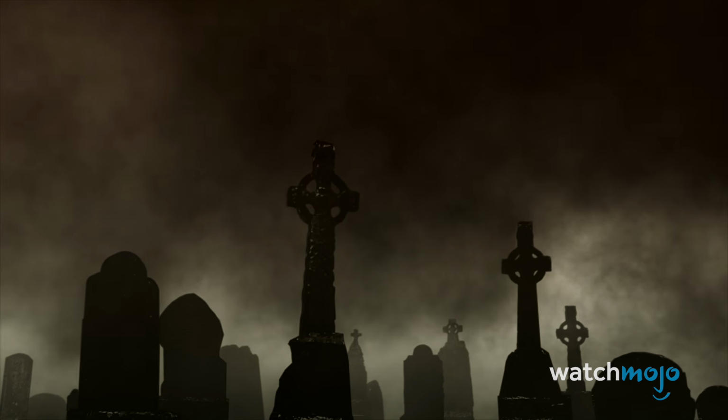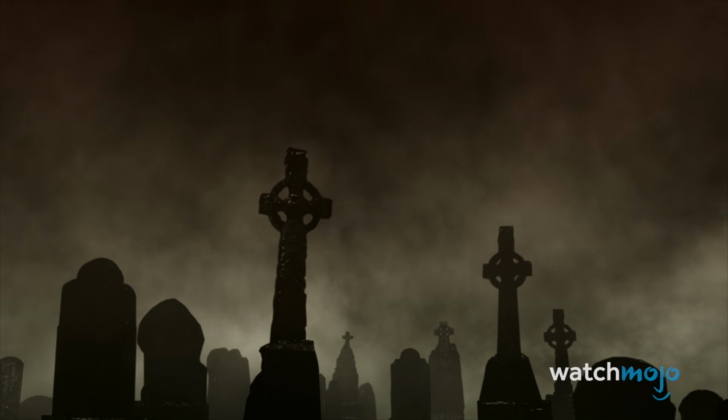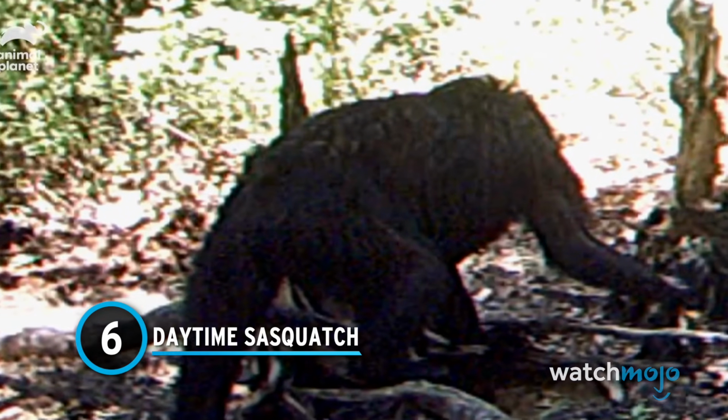Now, it could simply be a person out and about for a stroll in their nightgown, or someone chasing after their dog. However, the proximity to a graveyard and the fact that it was 2 miles from any houses is a bit spooky, as is the fact that bare footprints were allegedly found in the spot. Number 6. Daytime Sasquatch.